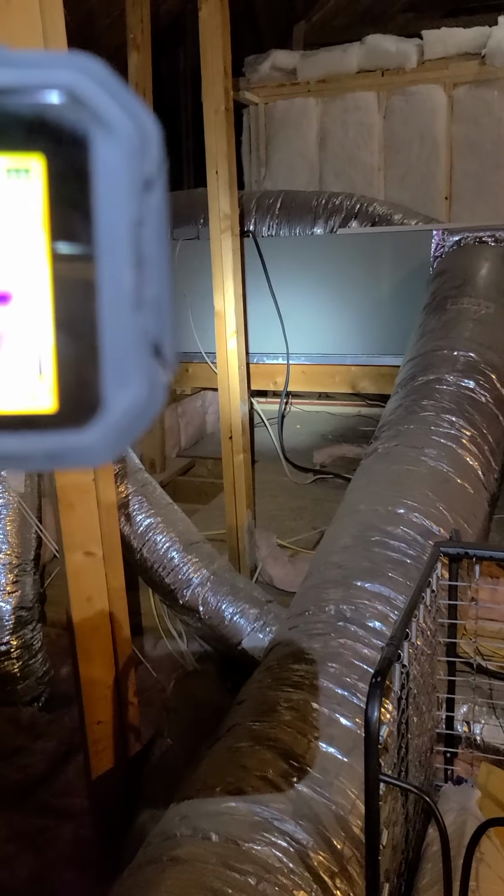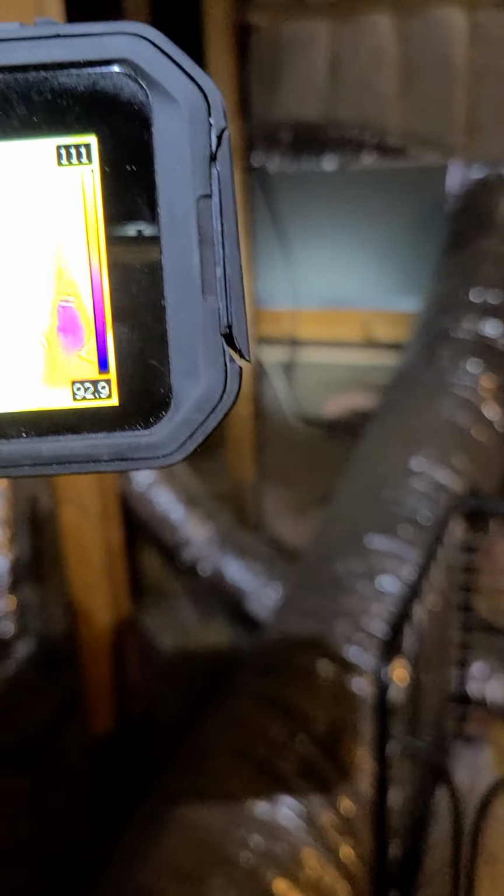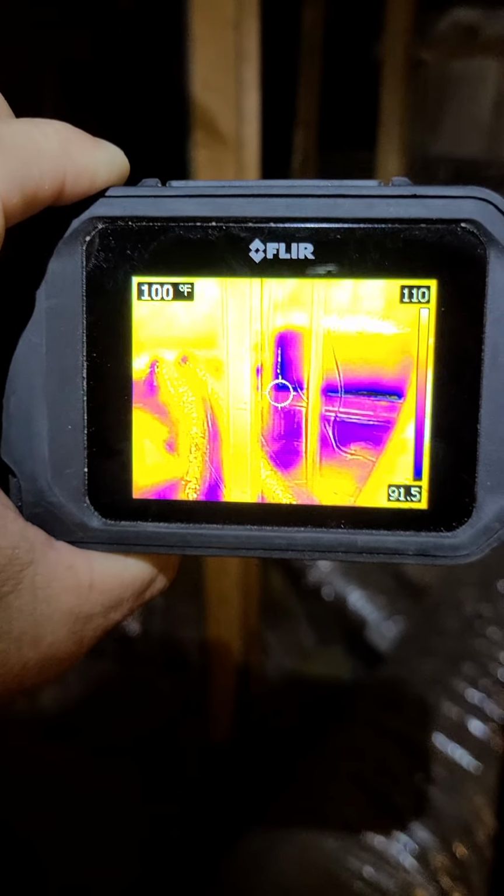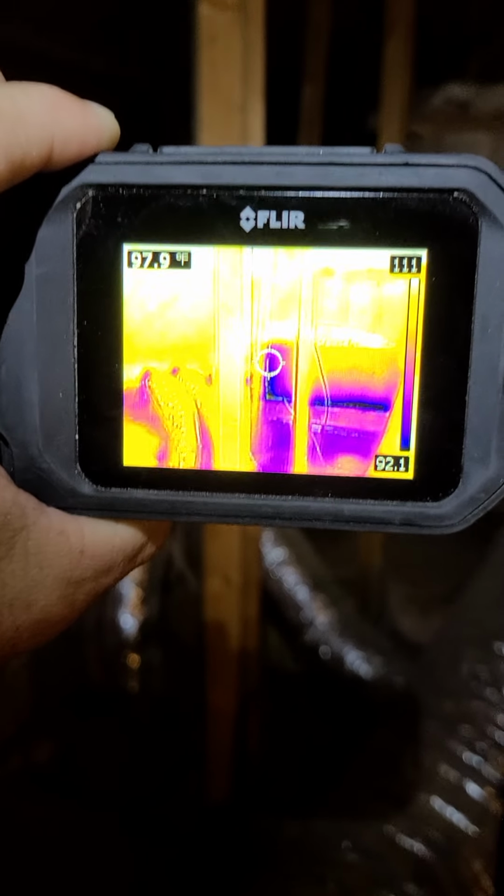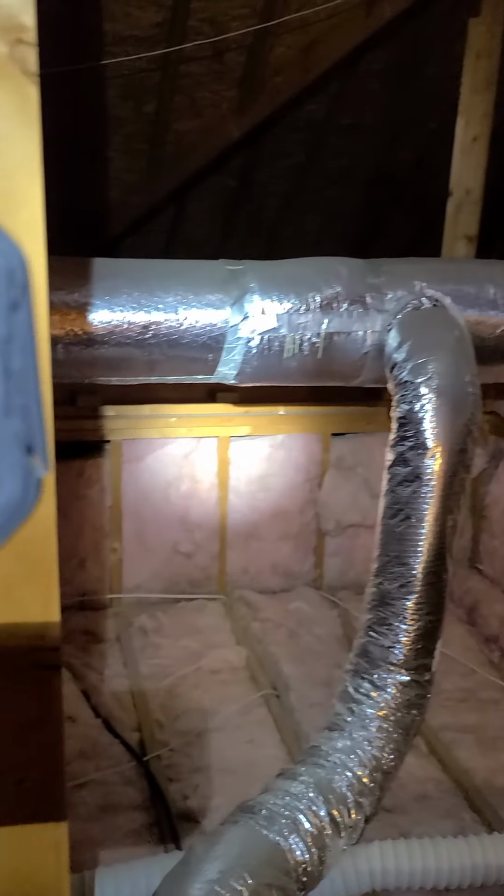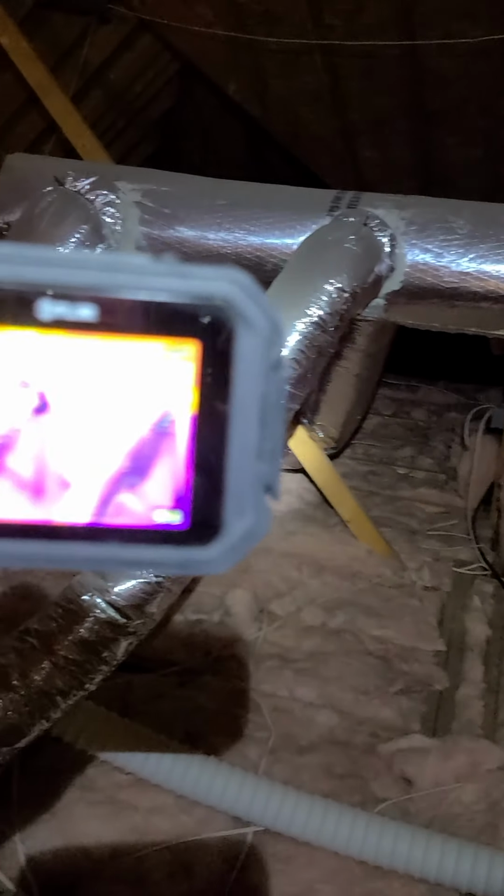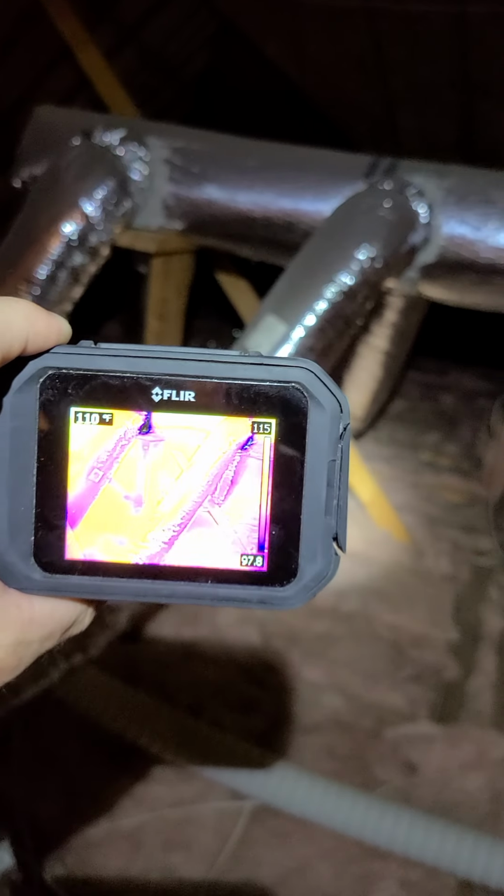Look at the leakiness of this cabinet. This air handler's got some big leaks underneath it. When it looks like this, there's usually enough BTU energy being lost here to cool a small room. So yeah, this is a great candidate for us for air sealing and insulating, and because they're a Georgia Power customer, they're going to have some whole house rebate opportunities.